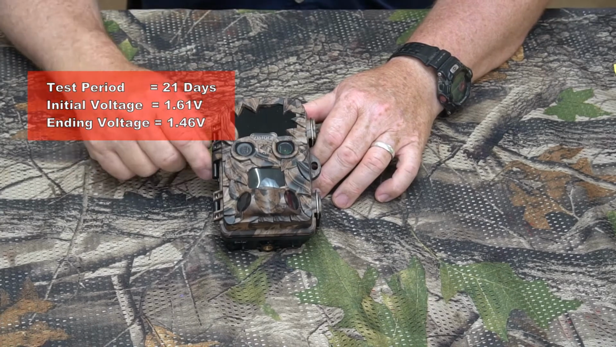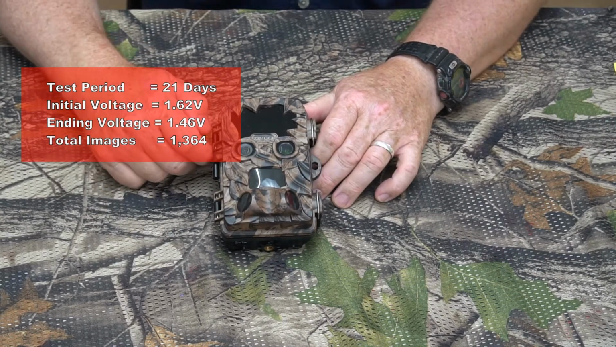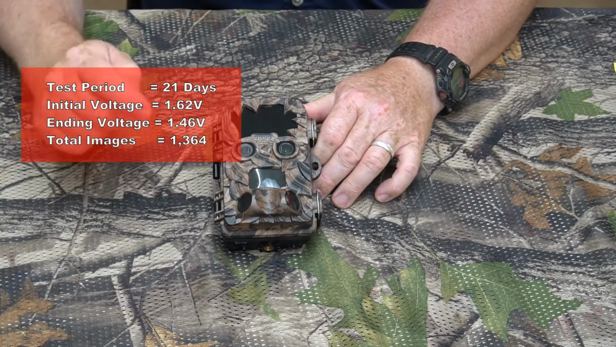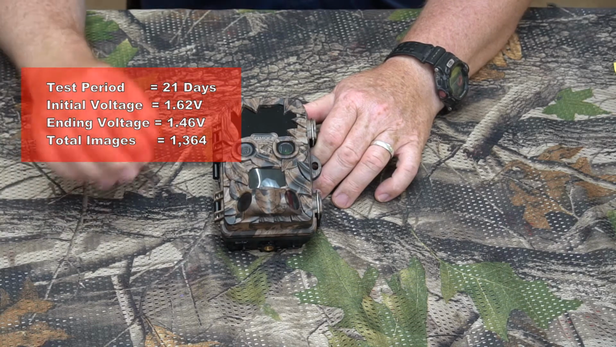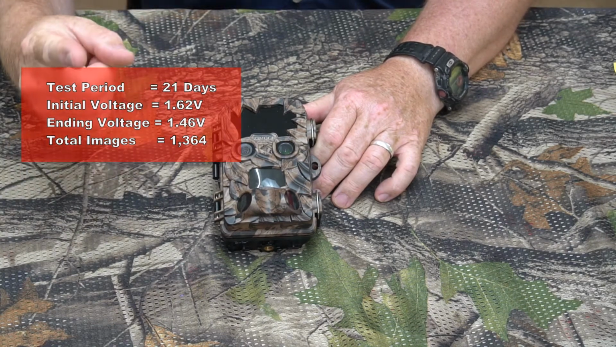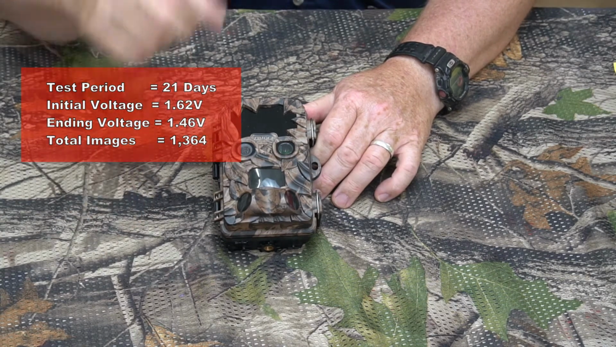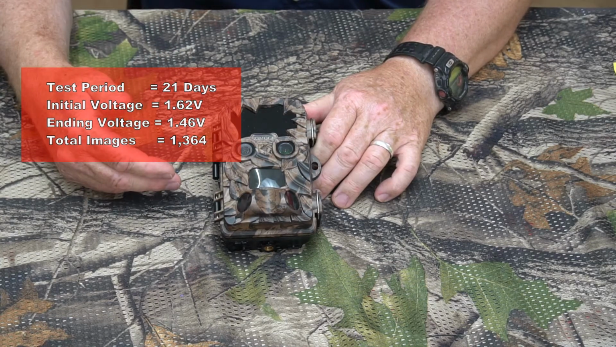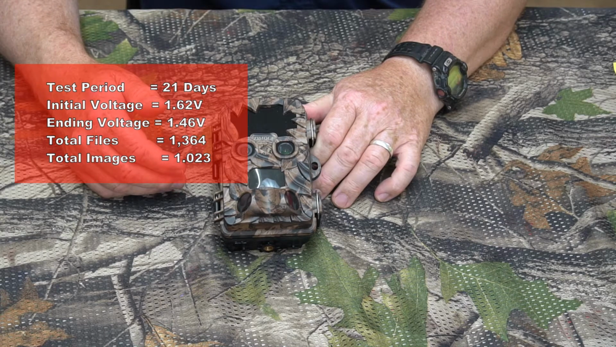Why? Because in that 21 days, the camera took 1,364 images. Now remember, this is a dual lens 4K camera, and I had everything set to maximum. Everything 4K video, 20 megapixel. I had it set to take one 10-second 4K video and 3 20 megapixel pictures every time it was activated. So the total images that it captured in the 21 days was 1,023. The total videos that it captured in the 21 days was 341.